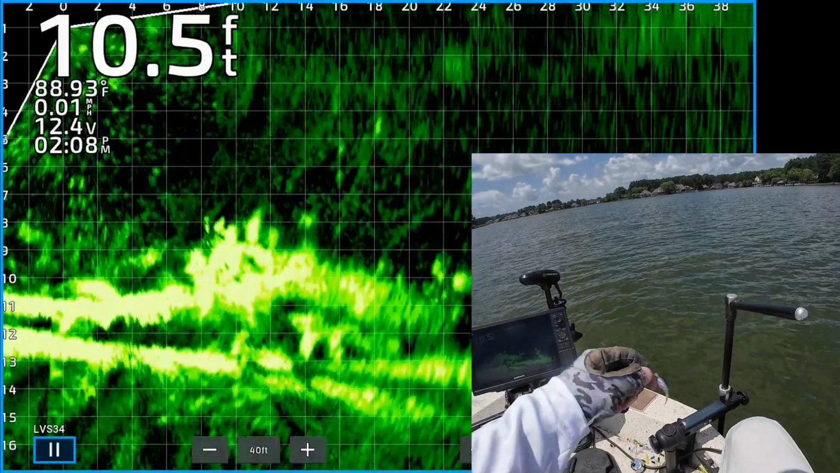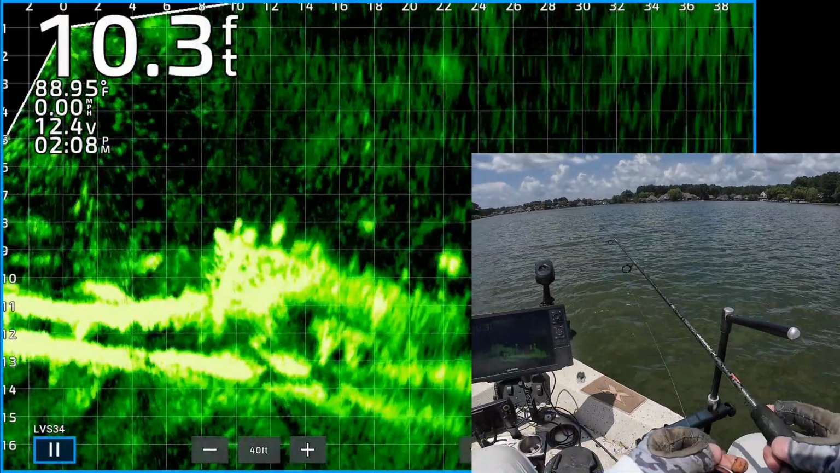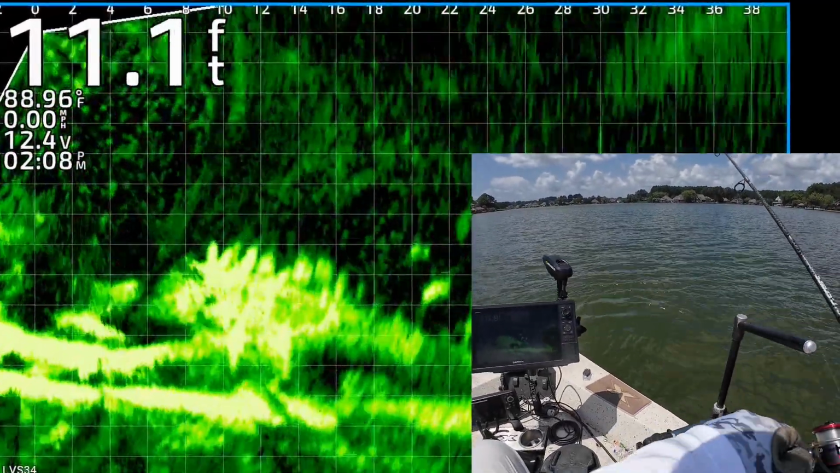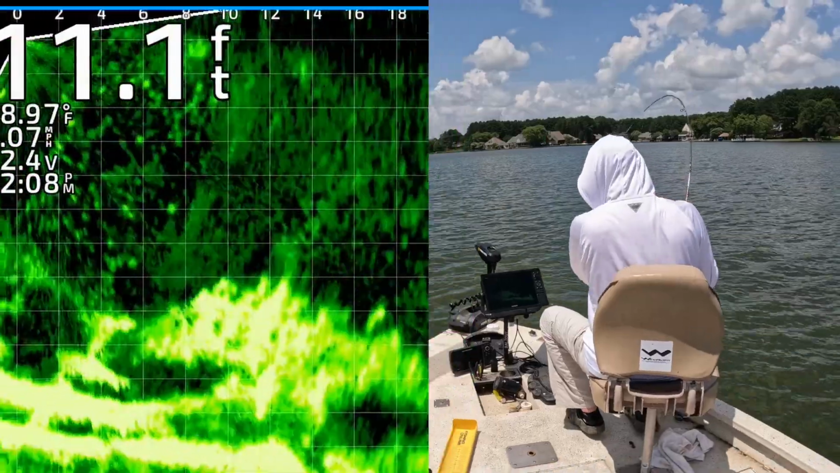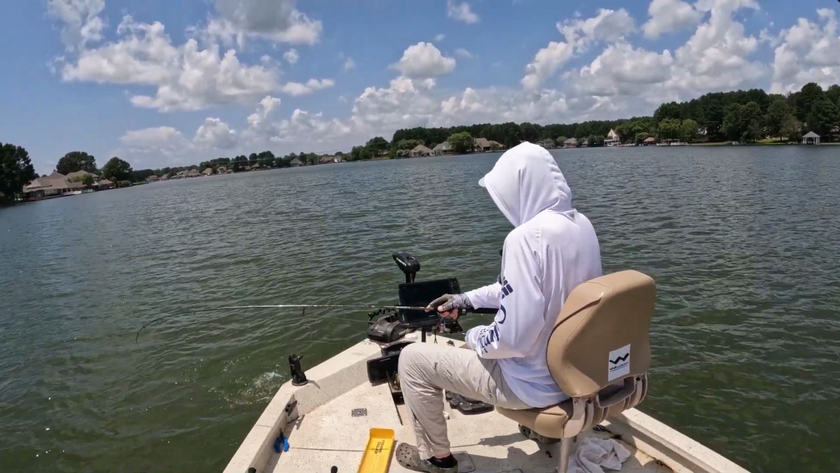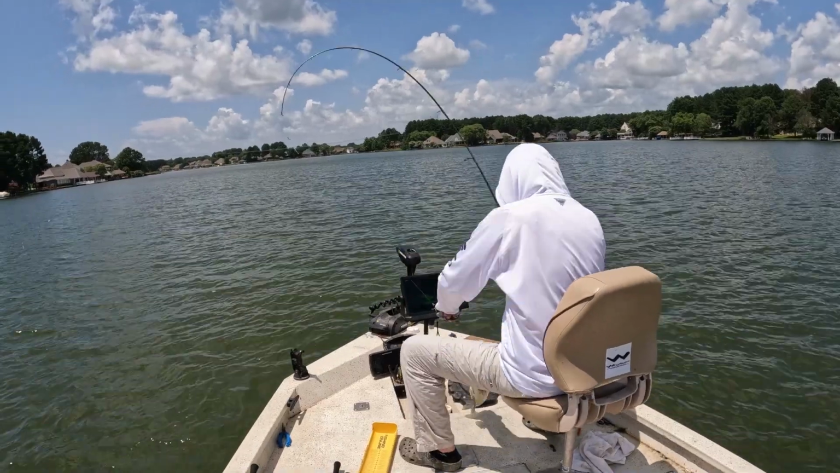Okay, there's some good looking fish. Got to get my soft plastic lined up. They're sitting right on top of that structure. I think they're crappie. I'm going to flip it out there to them, see if one of them will hit it. And one of them definitely hits it right there. Got that one. He nailed it. Came up and got it. Get up here, big fella. That's that big one.